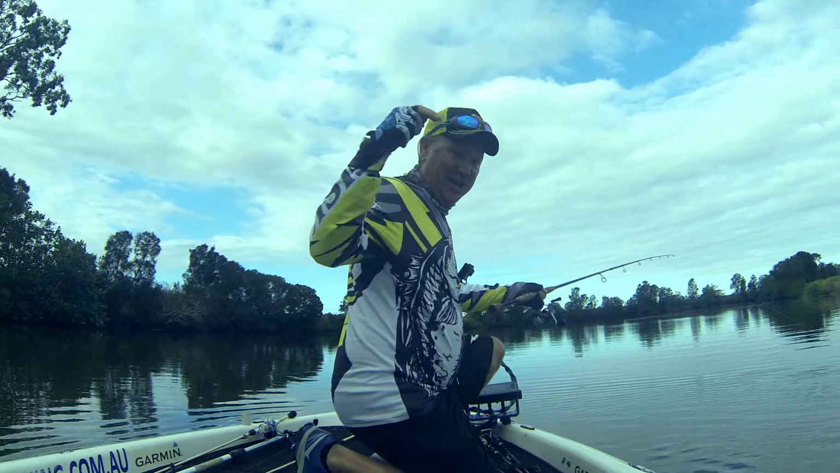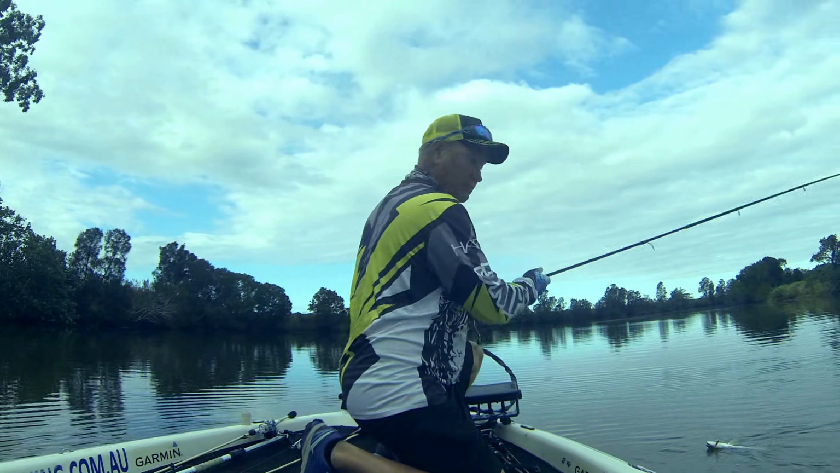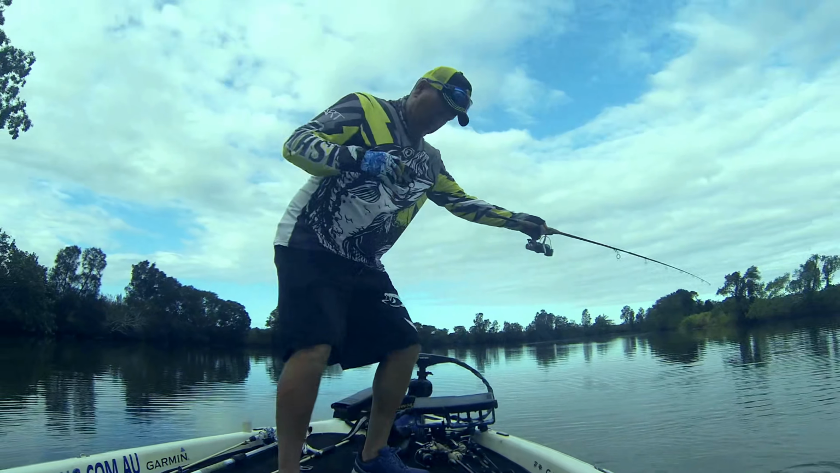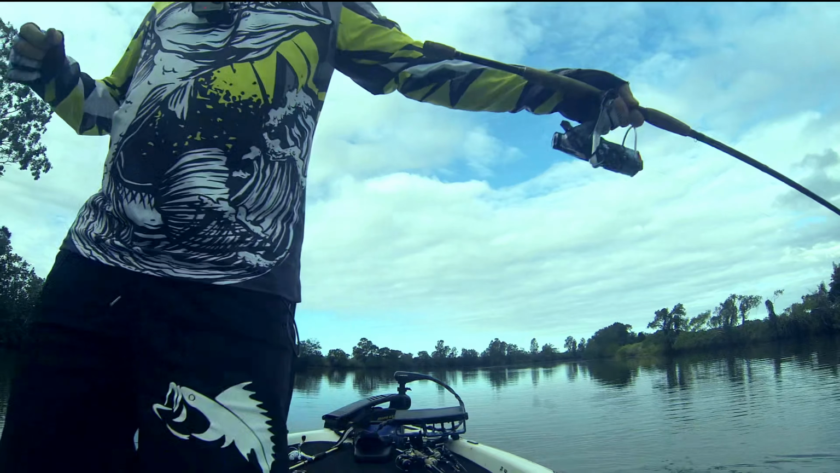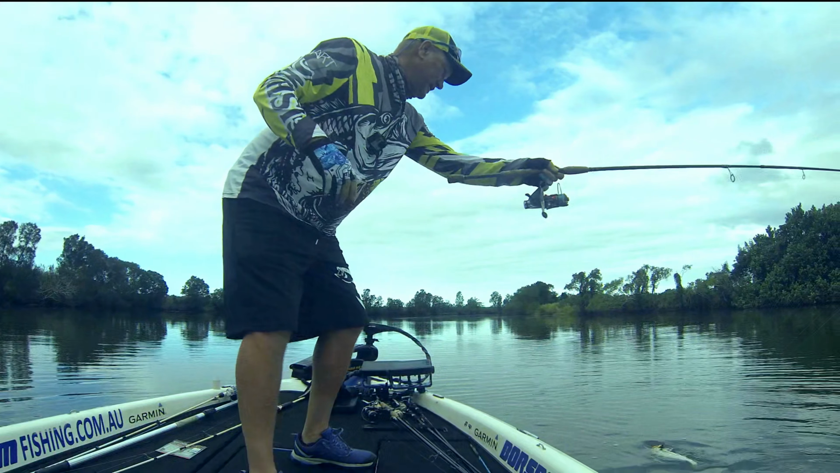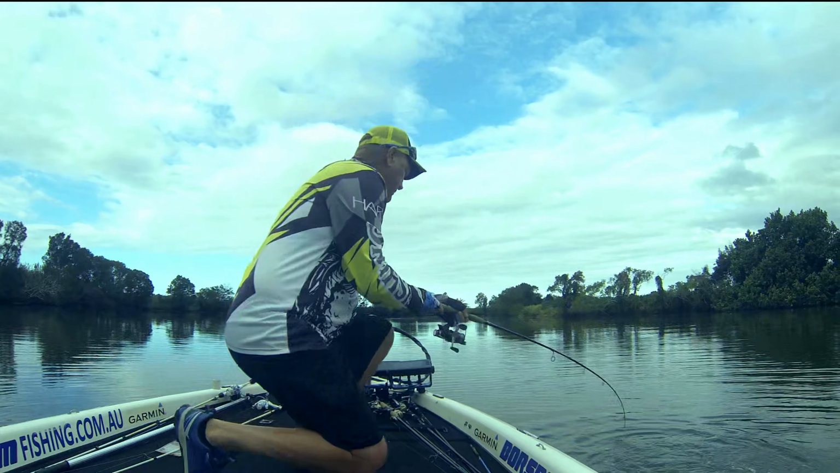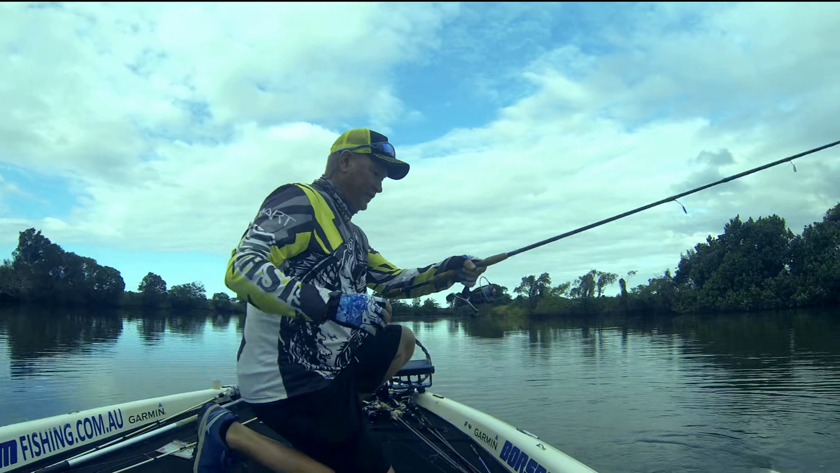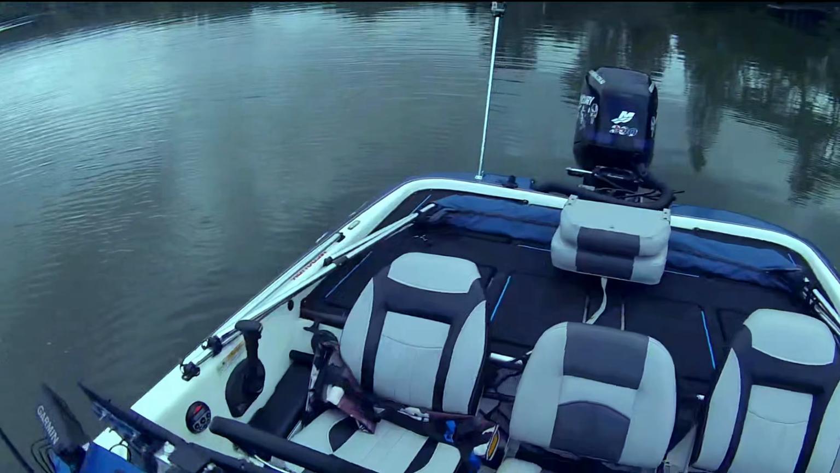Did that thing nail me, man? Oh yeah, beautiful, beautiful, beautiful. Yes, please. Woo! All right, we need a net for this guy. Let me get the net going. That's exactly what I was looking for. Oh, this fish is not finished yet. Beautiful. I hope I can land it. A stunning Jewfish. Just what I wanted. All right, I need the net for this. Don't want to lose it.